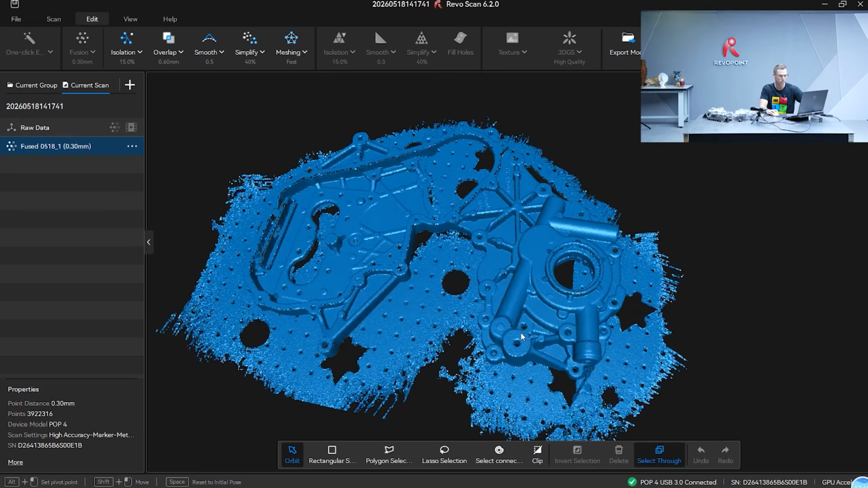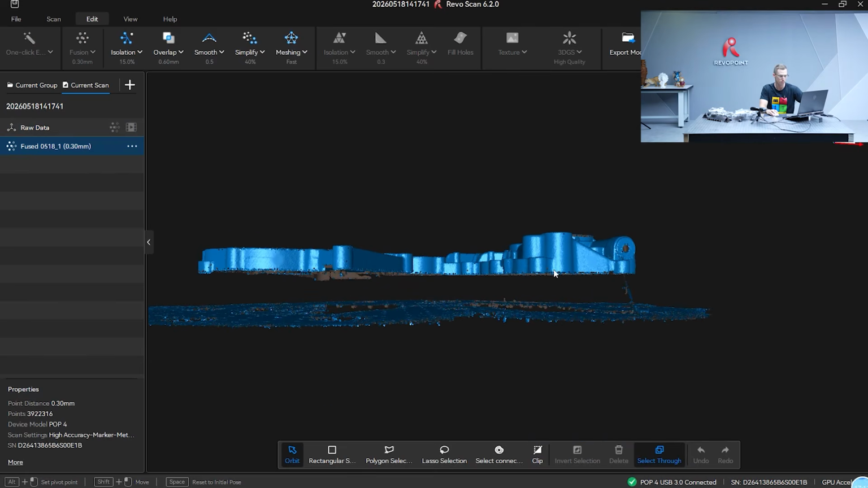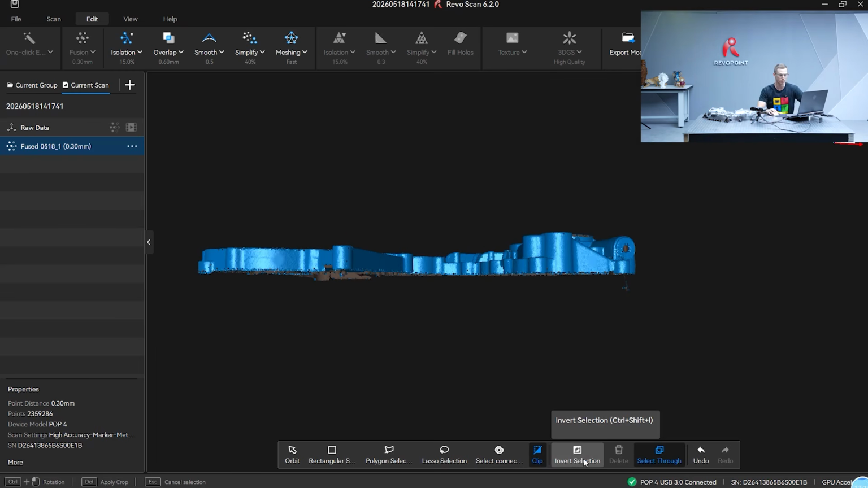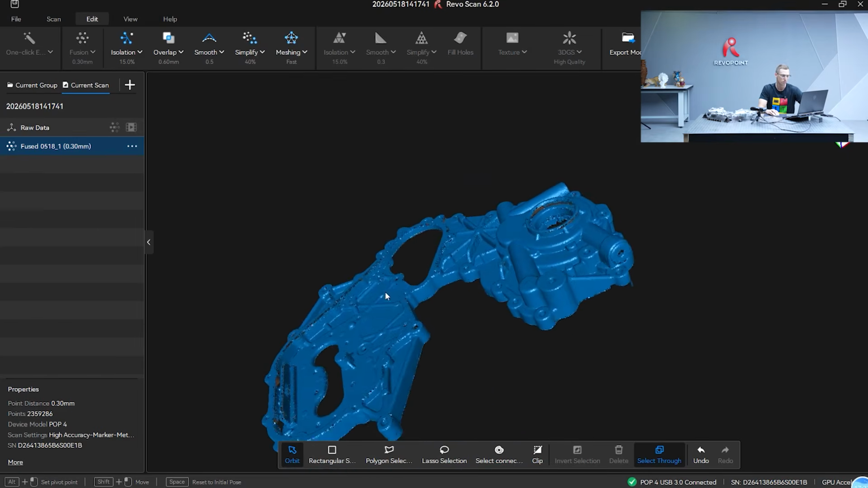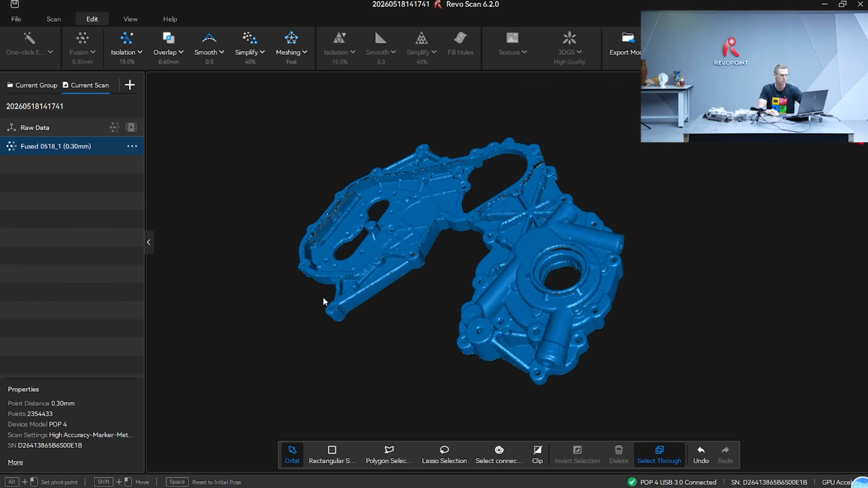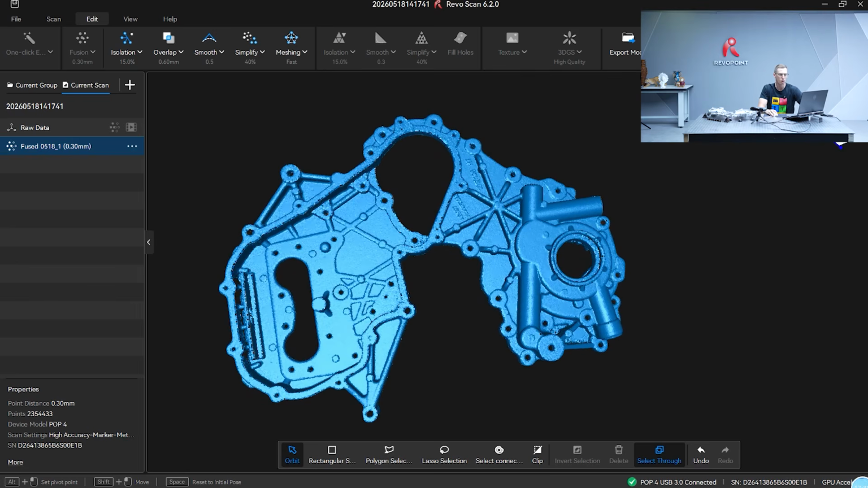So same thing again. Let's slice off this surface of the table. Clip it with the selector tool. Invert that. The part that you want deleted always turns red. Try isolating it now. Okay, pretty good.